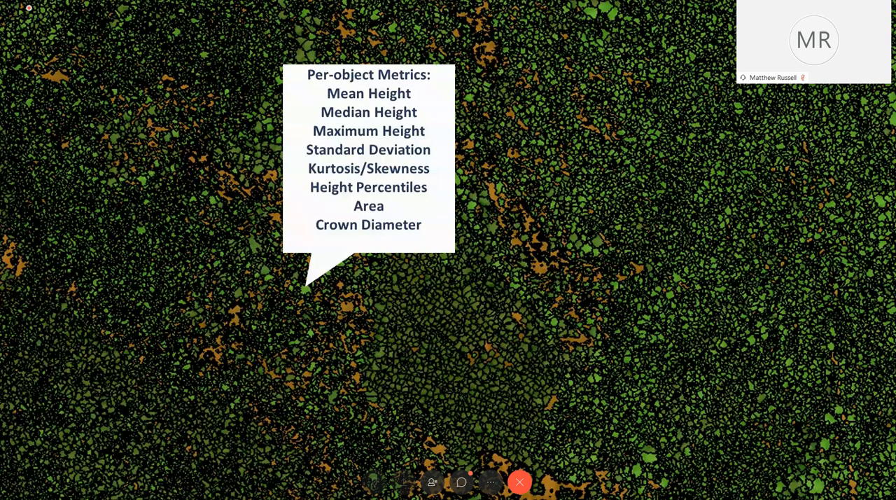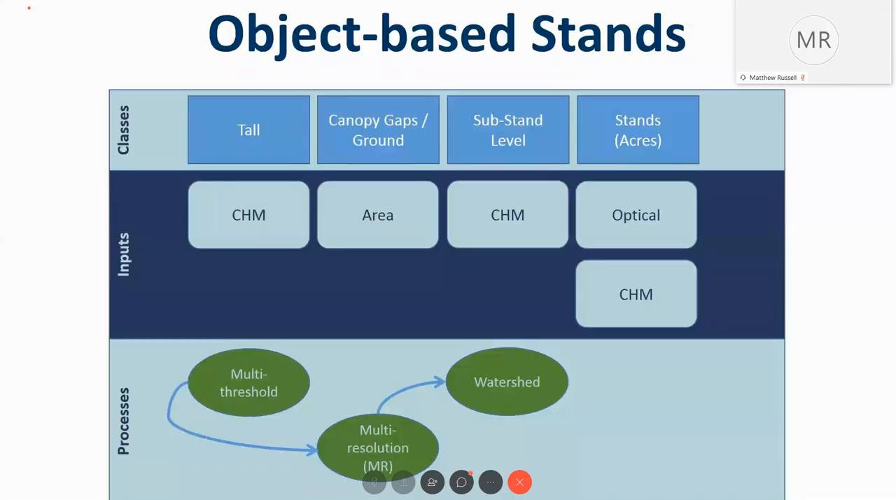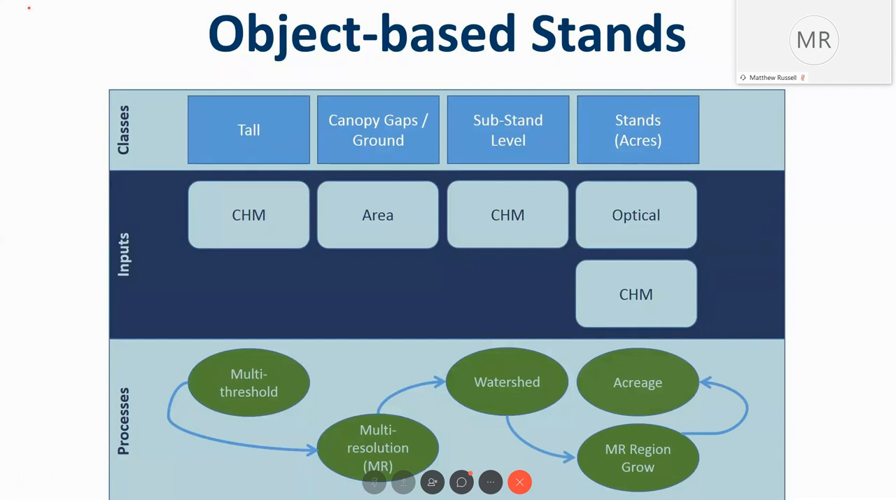And within each of those objects, we're pulling out these metrics that we can use when we create the stand, or what we can use to say something about that specific object. And lastly, we grow those.